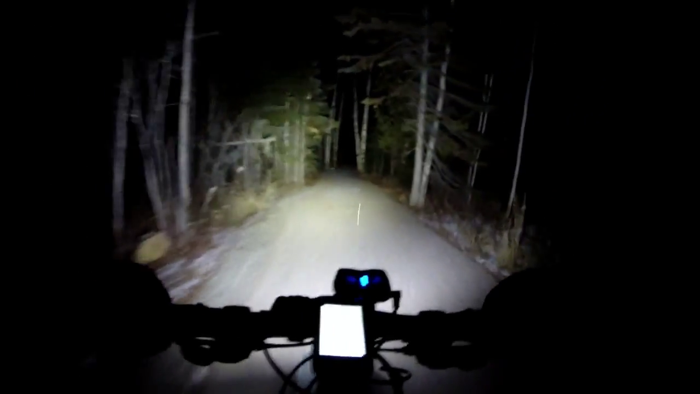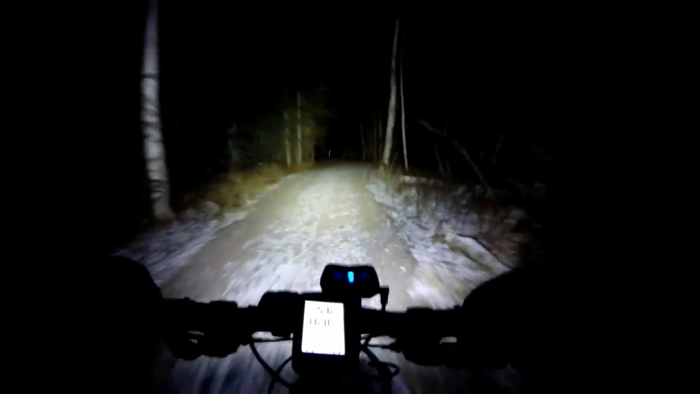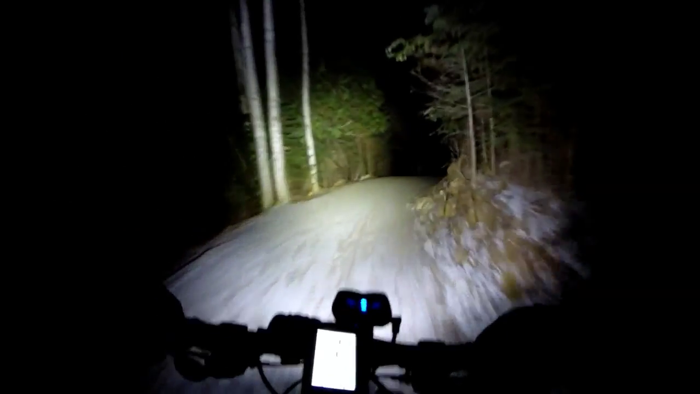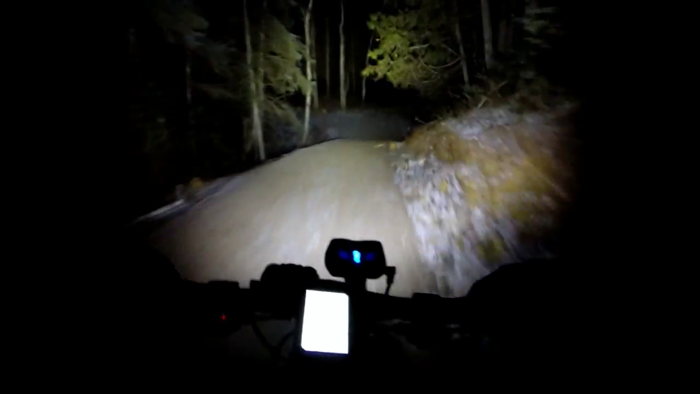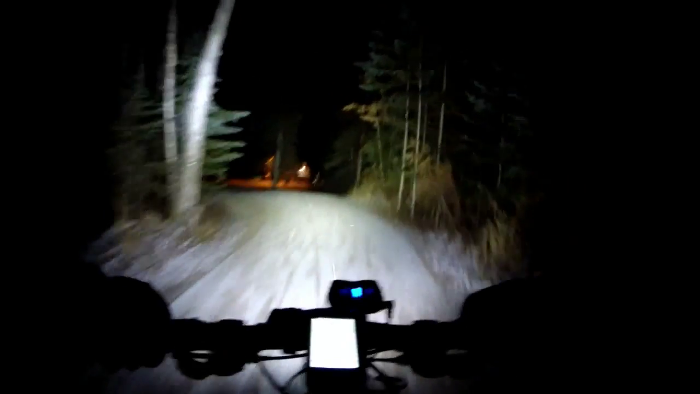So we're just going into Centennial Park and Trowbridge Falls and Cascades. So the weather has cooled off, finally getting winter-like conditions. So right now it's minus 5.6 Celsius.